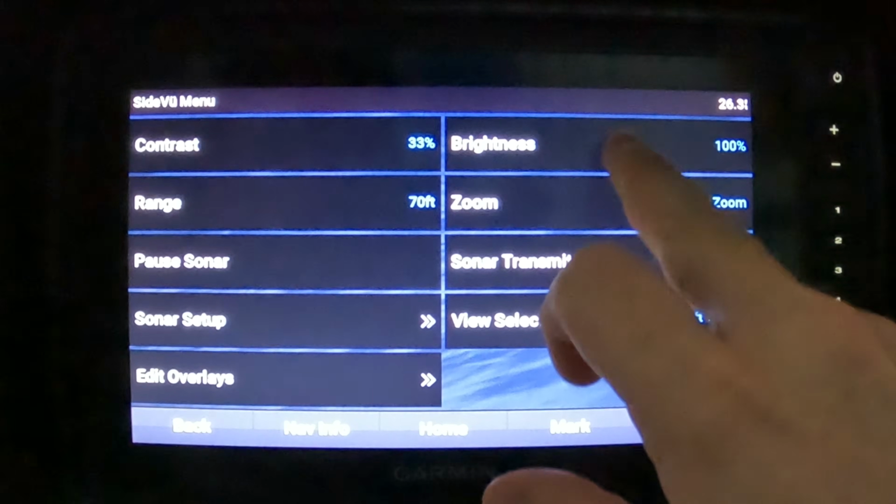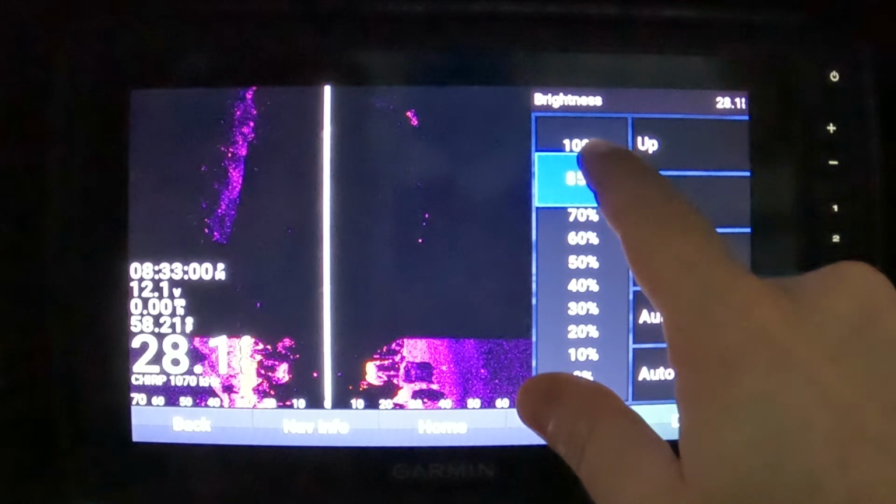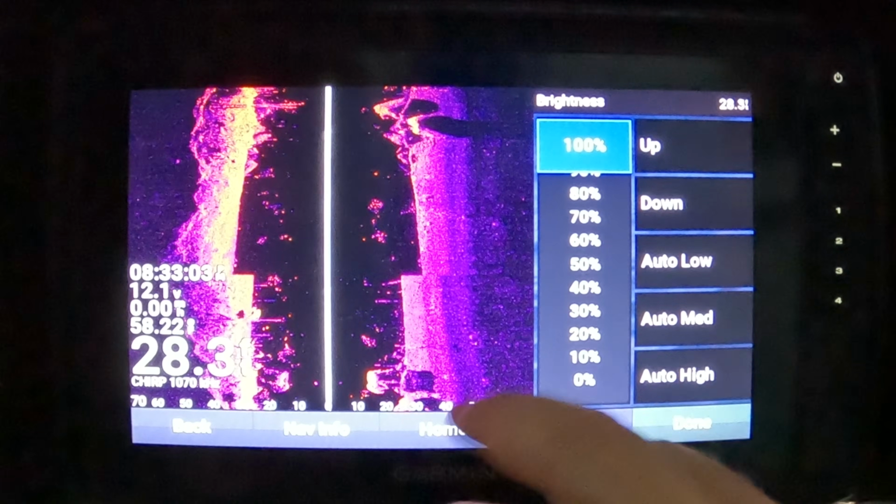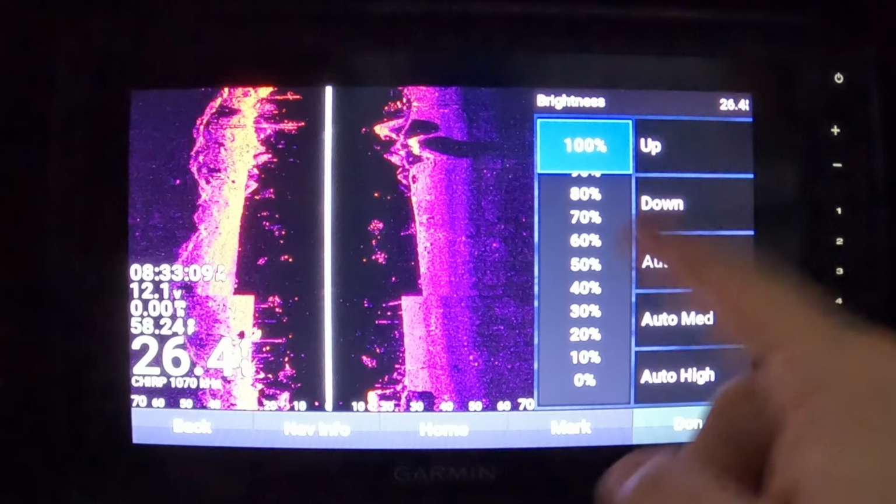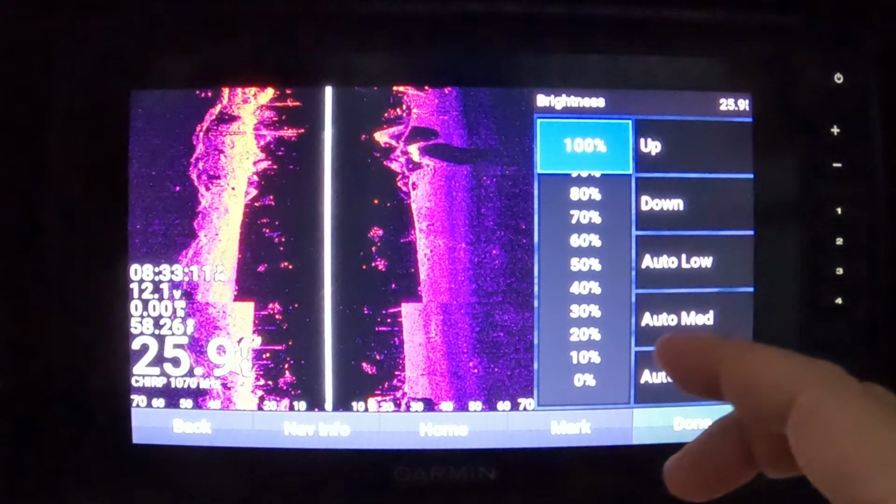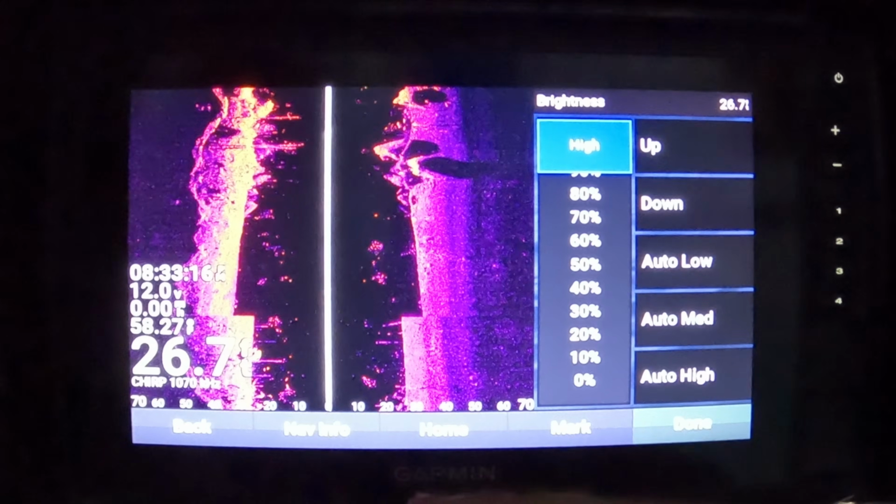All right, so next we have brightness, right? And so you can scroll up or down to increase the brightness here. It's already up 100% right there. You can do auto low, auto medium, or auto high. You might be asking yourself, well, when should I use the high, medium, or low? So auto high is really ideal for outdoor use in kind of brighter sunlight.